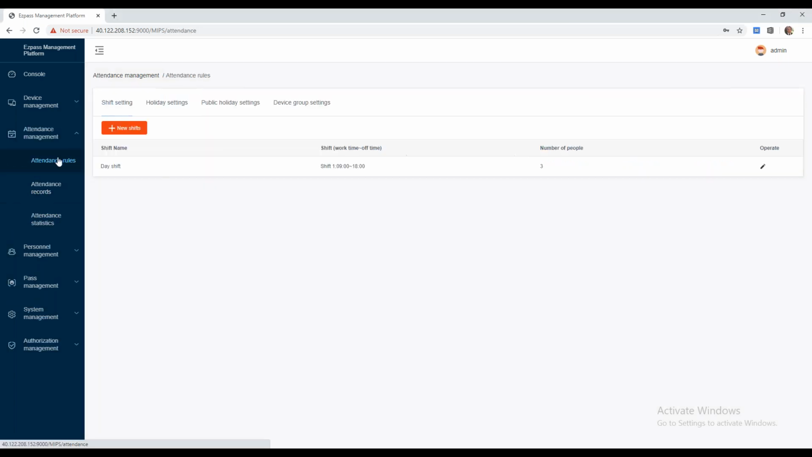I'm going to note in attendance management, if you want to use this additional feature, this is where you can create different shifts for employees if you want to start tracking attendance for specific shifts and times. You can also create public holiday shifts as well. So maybe your building's closed certain hours of the day for certain holidays with limited access to certain personnel.